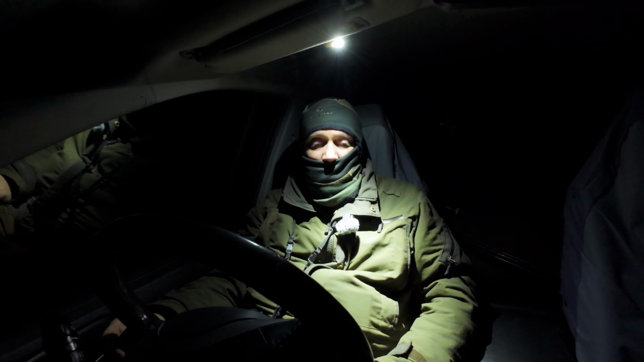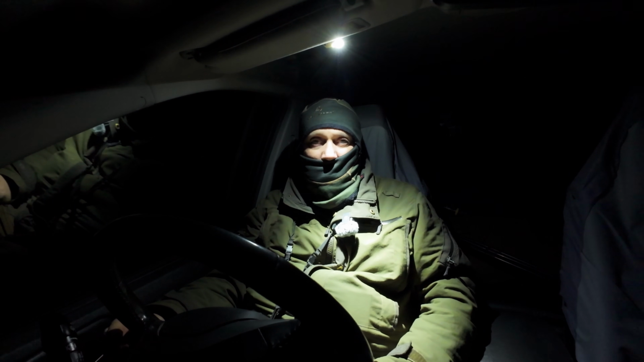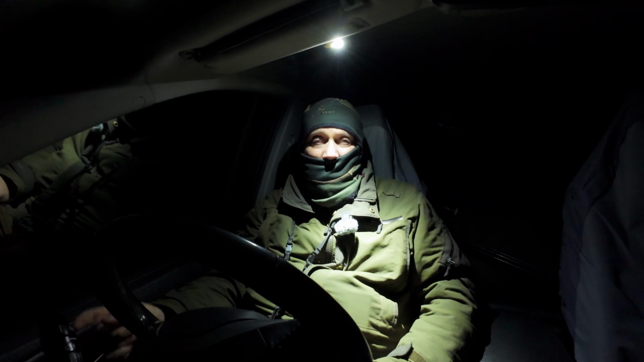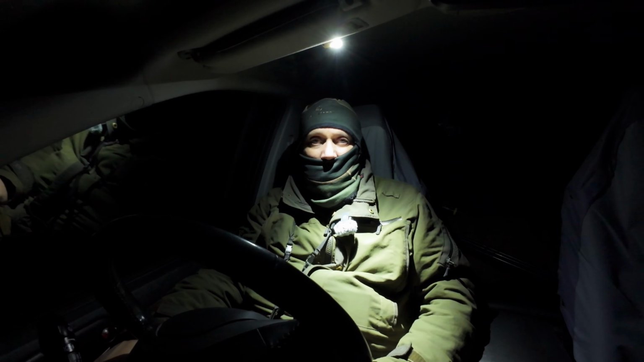And as you saw, I gave you a quick demonstration of the light out in the field. And this one that's lighting the place up at the minute is the little G5. It's an excellent little bit of kit actually. I'm quite impressed with it. It's actually just up here on the sun visor. As you can see, it's giving off some light. You can also change the colours as well.